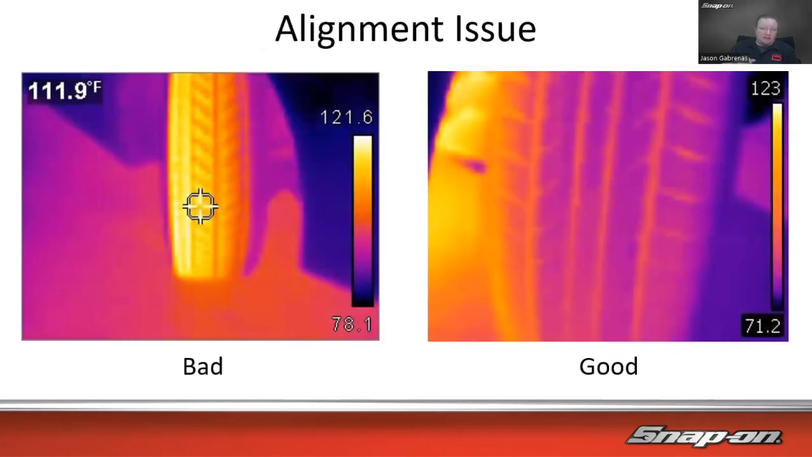Tires and bearings. How about this one? Alignment. On the left-hand side, we have some sort of alignment issue causing excess friction on the outside part of the tire. Now, friction would cause, of course, heat. So we have a hotter outside of the tire than we have on the inside sidewall of the tire. So big difference, and this would be after you take a road test. As you're going down the road, you get the friction going, and you can see is it hotter or is it cooler, versus over here where it's pretty well the same temperature across the whole tread pattern.